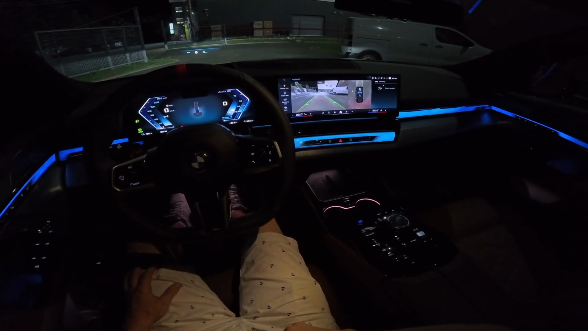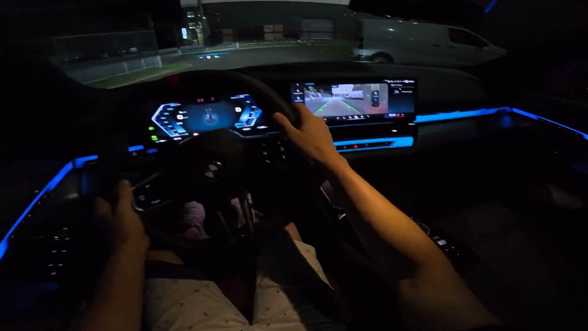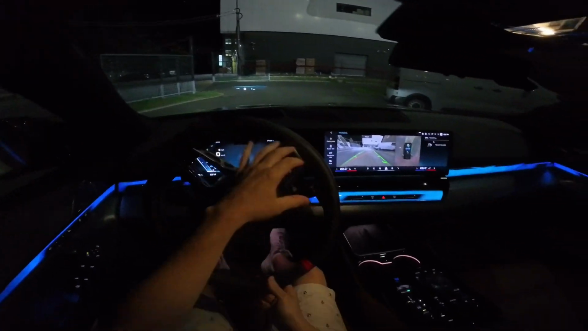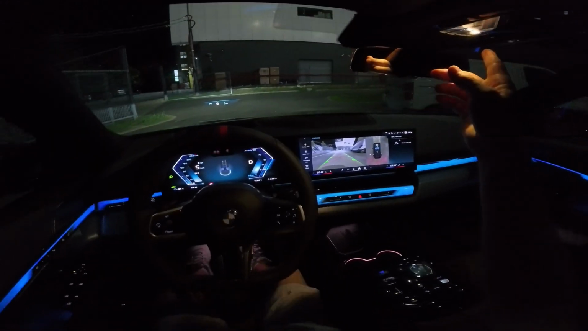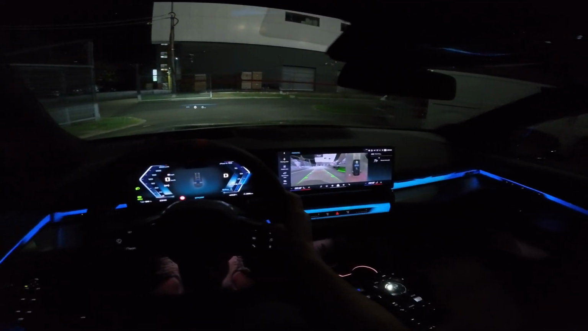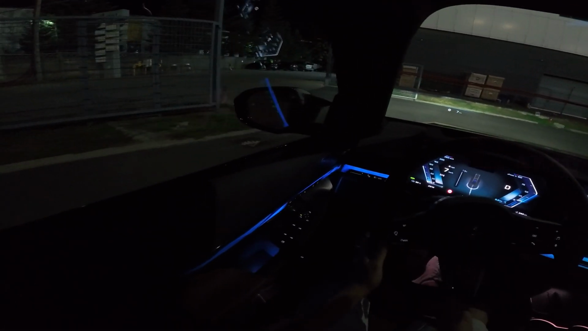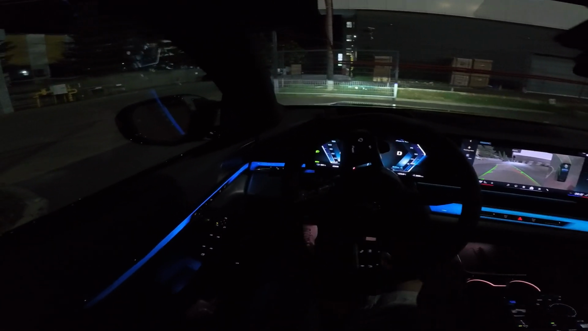Also, if you put it in drive, you can see the front, the rear camera, and also the active lines. So it's just insanely good. Now let's drive. I will also turn off this light from here because I think it's much better. You have a much better clear view just with the ambient light and the screens.